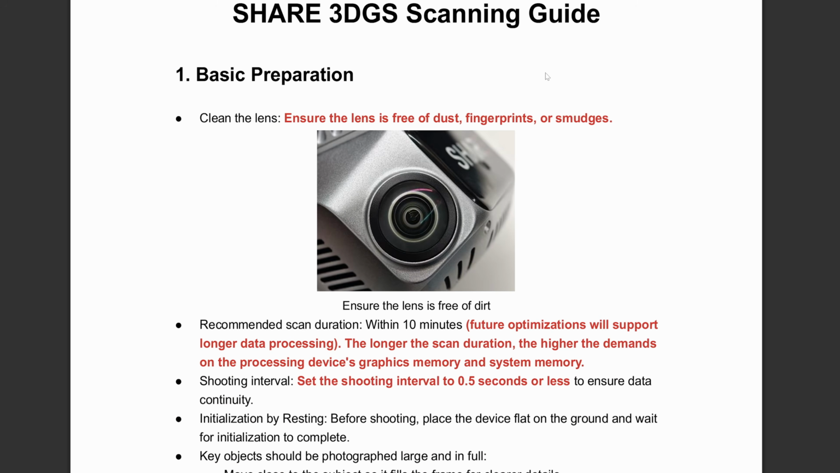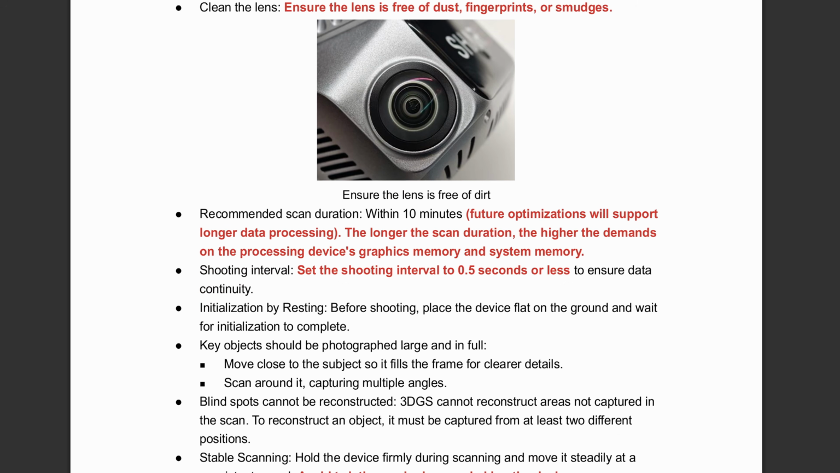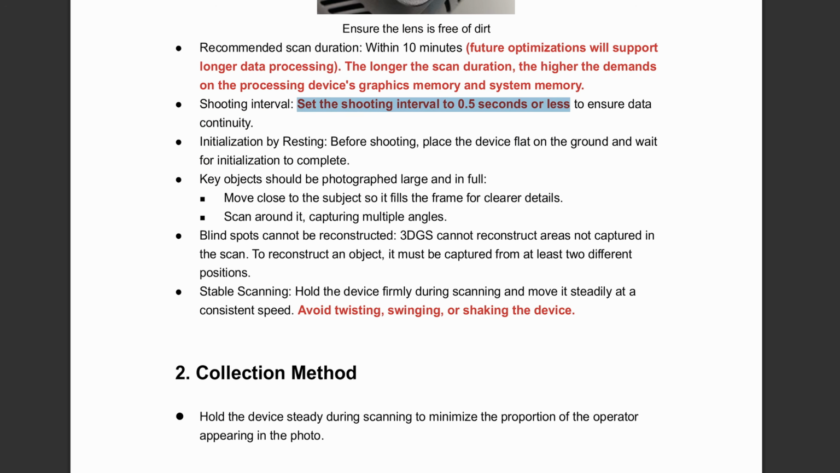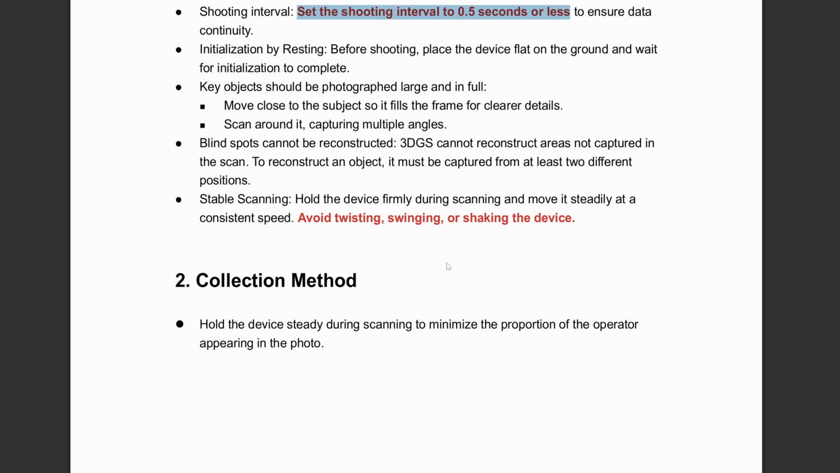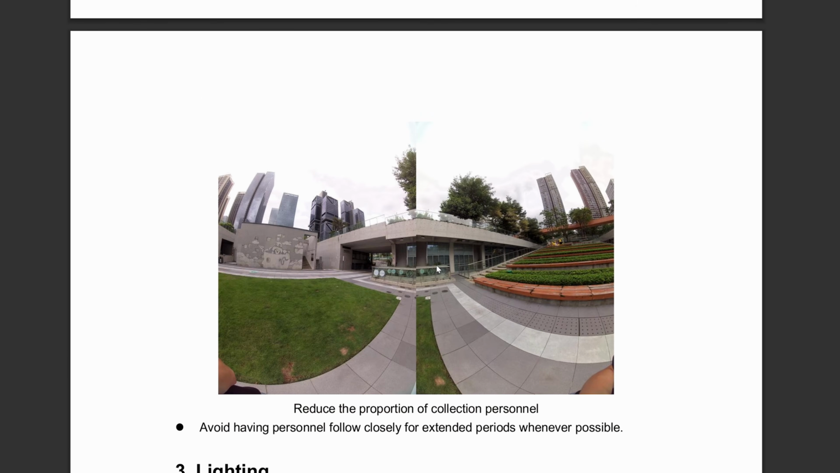One key detail when scanning for Gaussian splatting is the photo interval. You need to set it to 0.5 seconds. The default is 2 seconds, and if you leave it there, it simply won't work. You need to adjust the time interval before starting a scan, or just tap on Gaussian mode, which will automatically set it to 0.5 seconds. So you can't process Gaussian splatting with older scan data if the photo interval was set to 2 seconds.